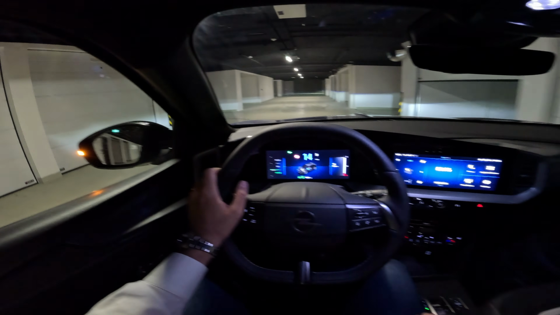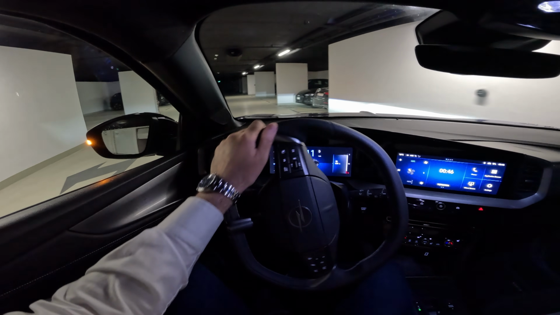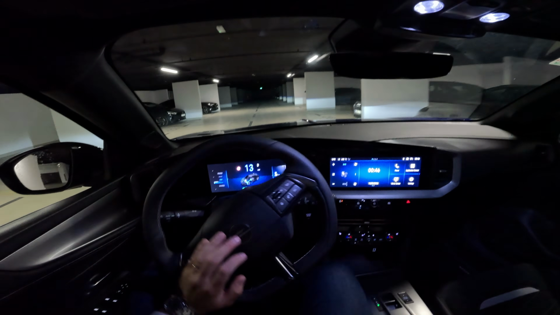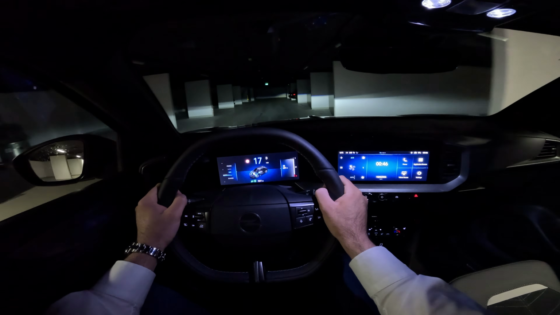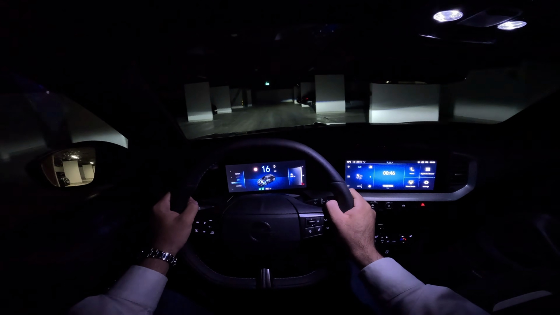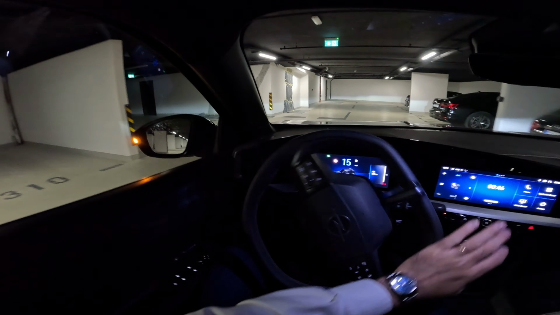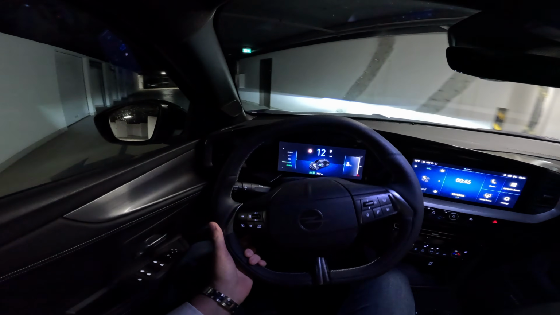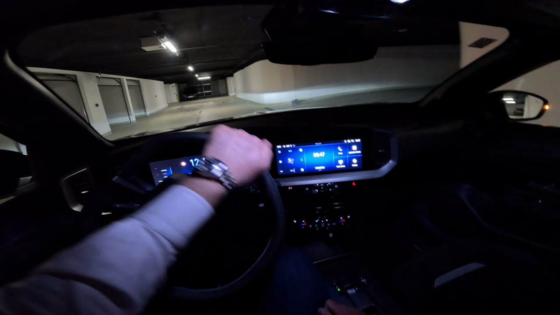Combined system output is 145 horsepower, 230 newton meters of torque. 8.2 seconds is the time to reach 100, and the top speed is 209 kilometers per hour. And in today's video we are going on a nice relaxed night drive, so I hope you will enjoy it.